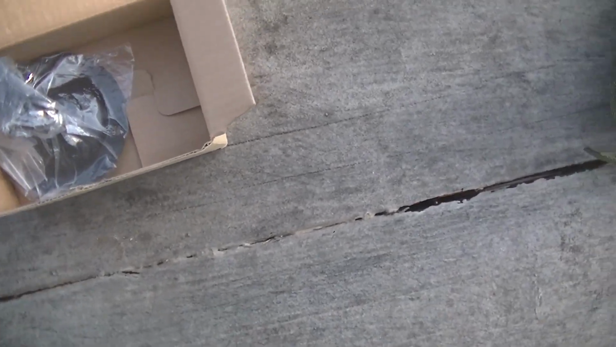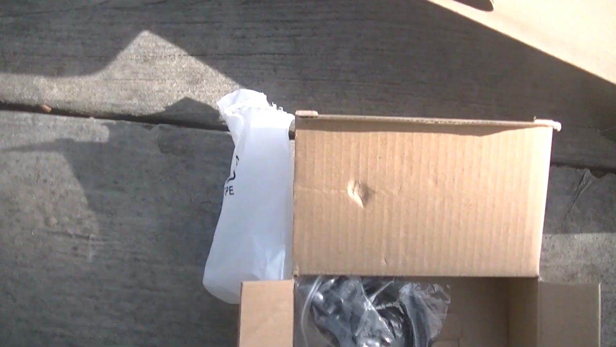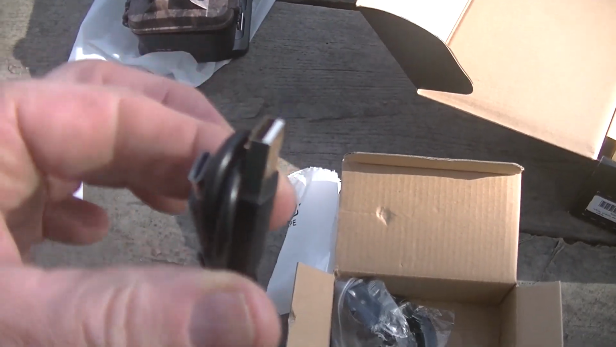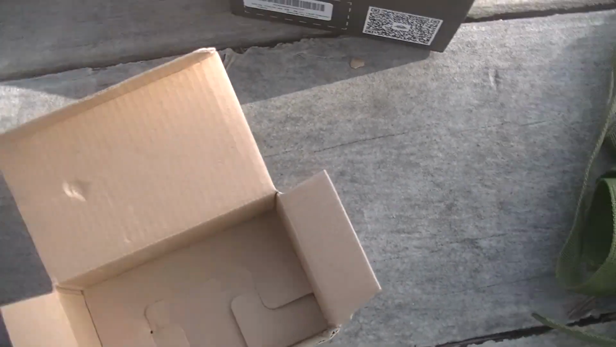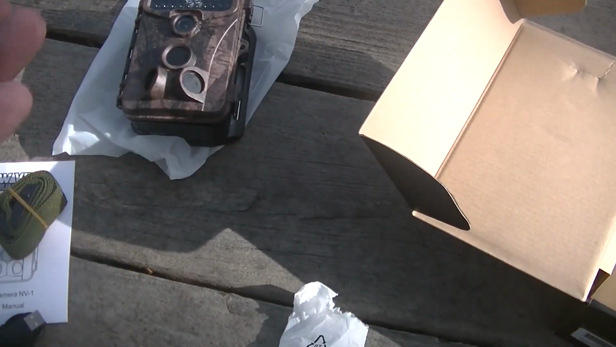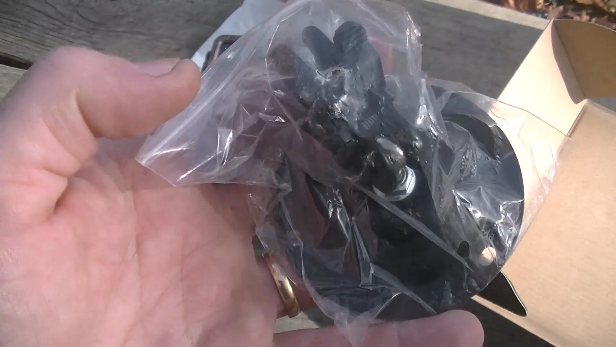And this right here, excuse me, I had to use my mouth for this for a second. A cord that you can plug this in, and the plug-in is right there. You can plug this straight into your computer, I guess, and download your pictures. And it also comes with a mount. You can put this on, some people might use these as security cameras, mount them on the side of your house or a fence post or something like that.